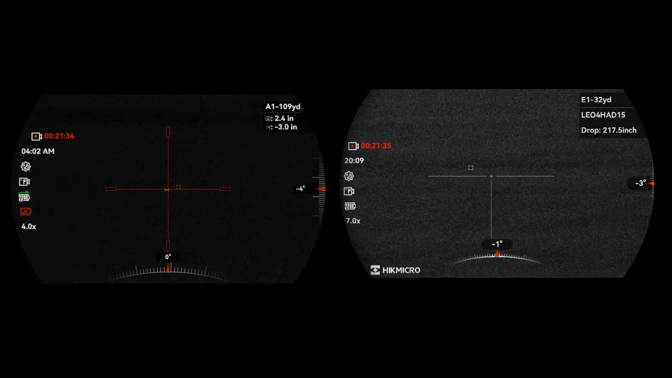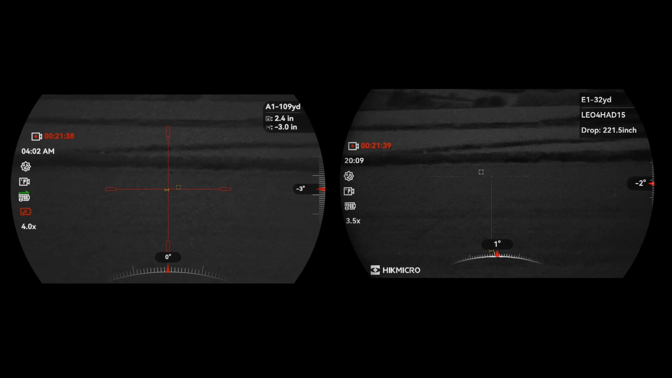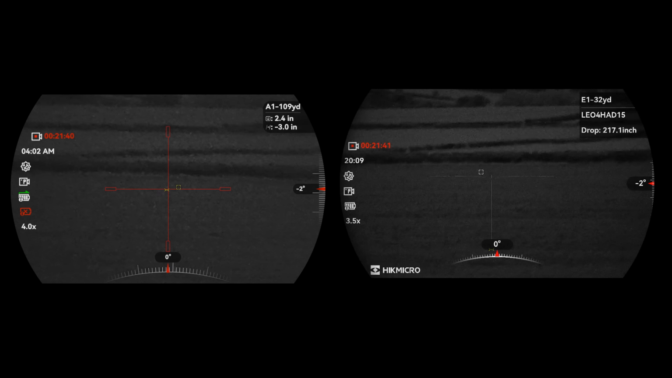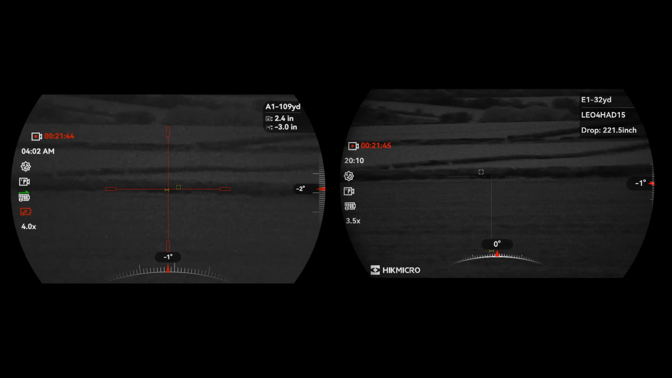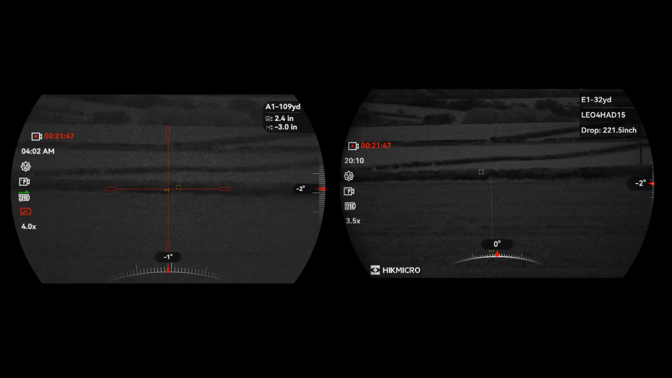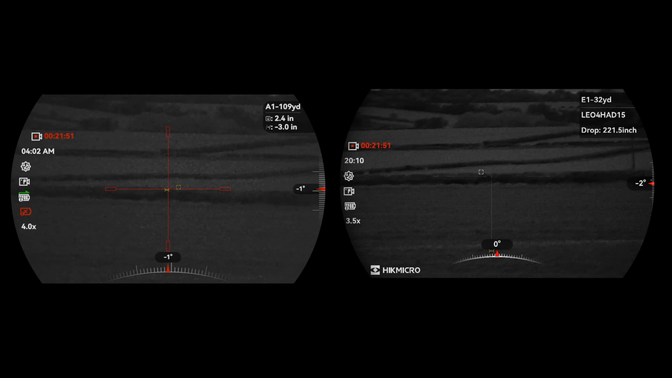Turn that off and see what it. Again, I'd still have to definitely give it to the Alpex 4K, to be honest.